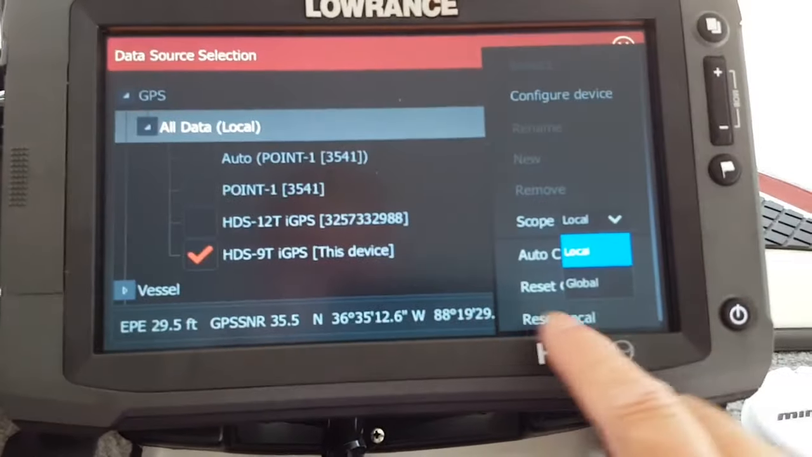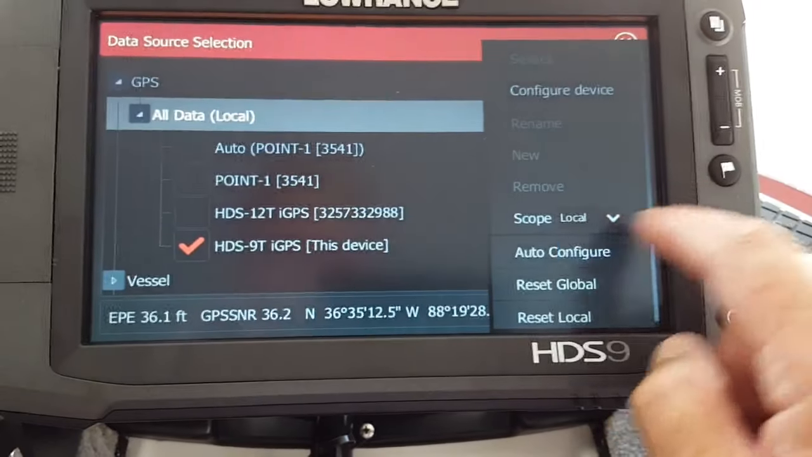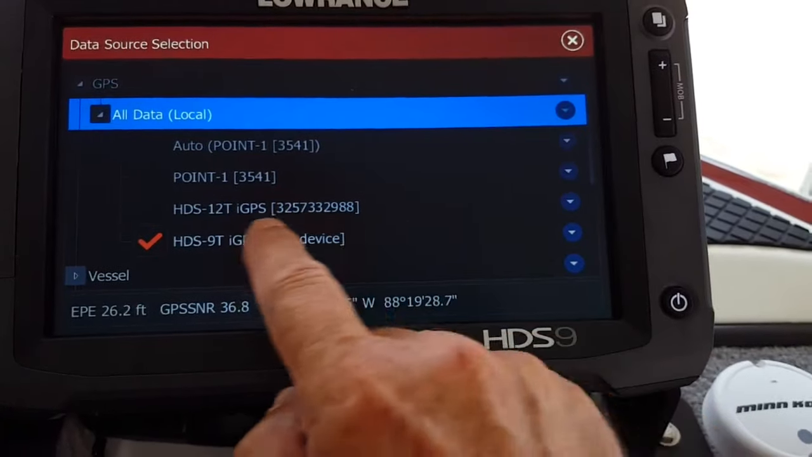Well, most Lowrance default is always checked local. So you want to go in here and make sure it's not set on global, and you want to make sure it's on local like that. And pop that off, and then that way you know. See, it says all data local. You want to make sure that these are done that way.